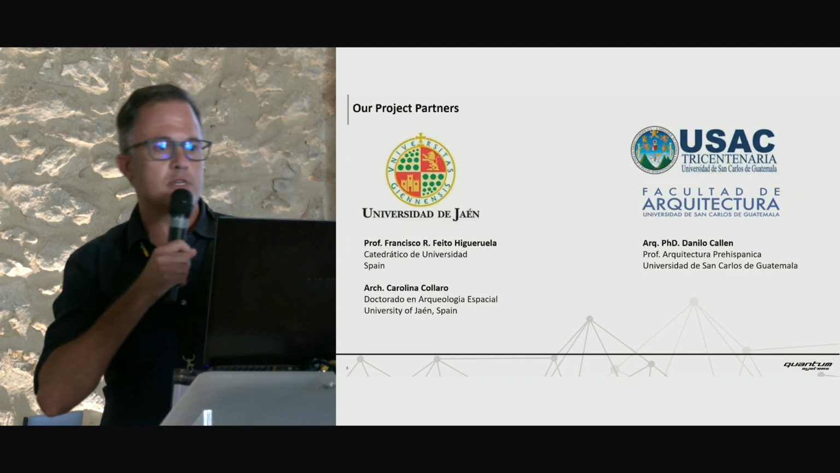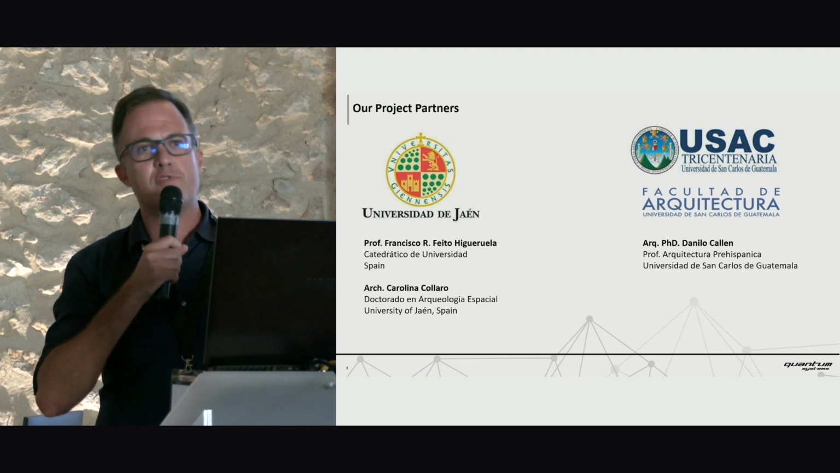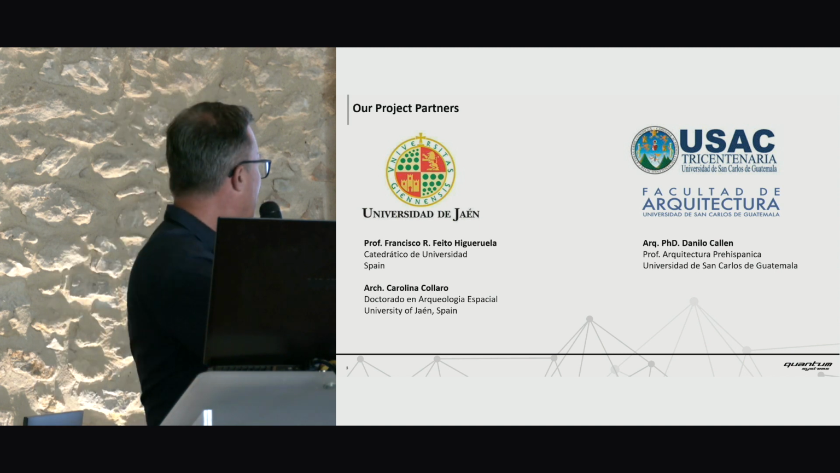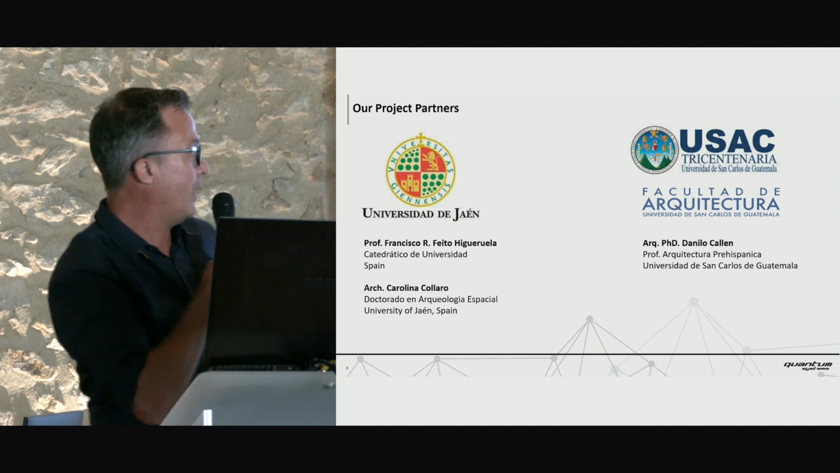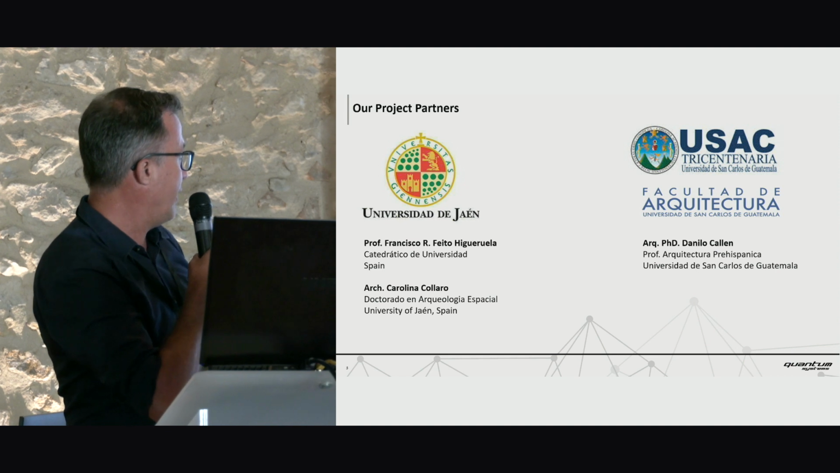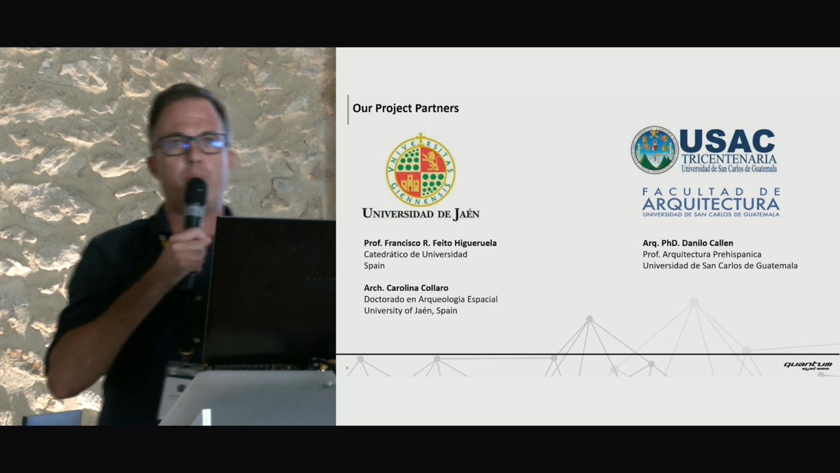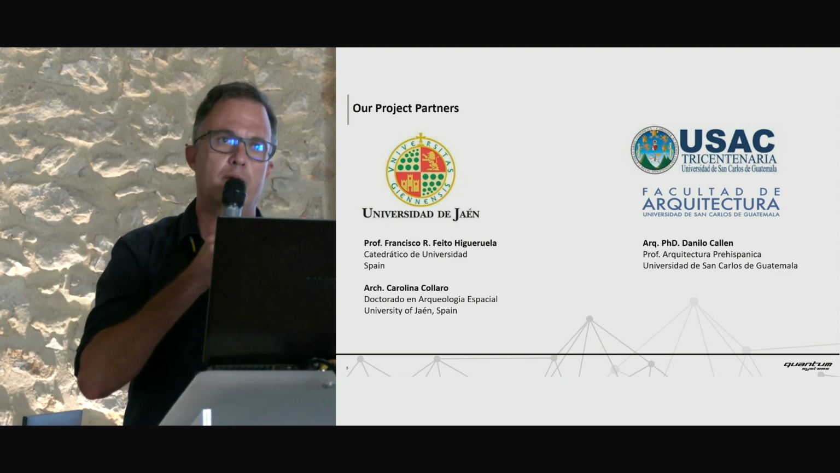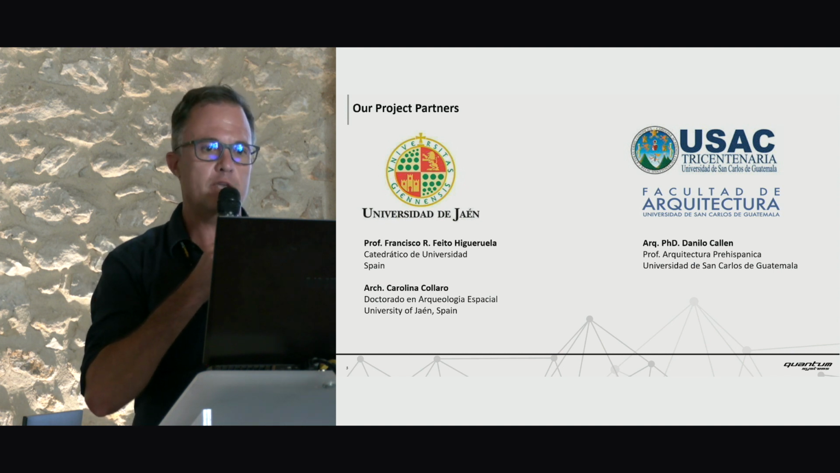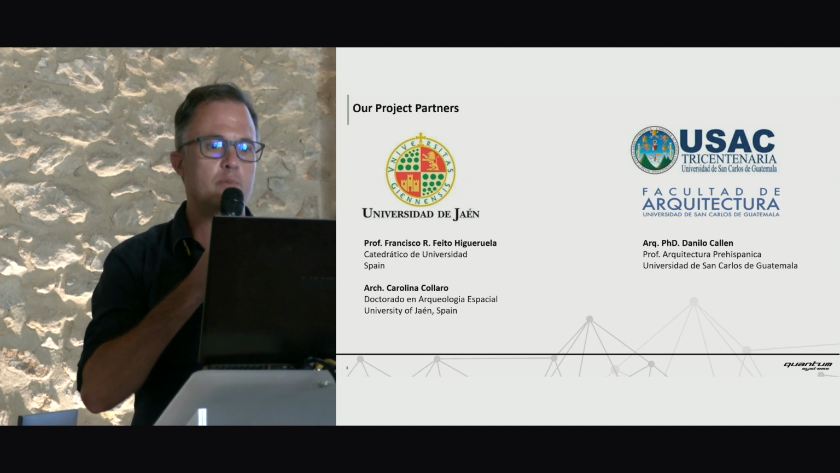Quantum Systems sponsored an expedition to Guatemala in April 2022 and teamed up with scientists of University San Carlos in Guatemala, Professor Danilo Calen, and from Universidad in Spain, Francesco Feto Hierra. And there's a lady called Carina Colario. She is just preparing her doctoral thesis in archaeology in Guatemala, and she is doing this thesis at the university in Spain. So we decided to support that mission, and this presentation will present the mission.